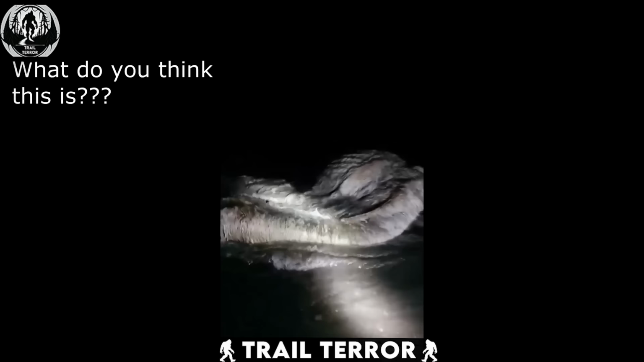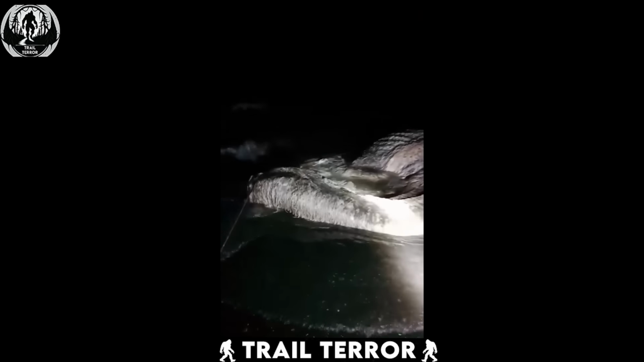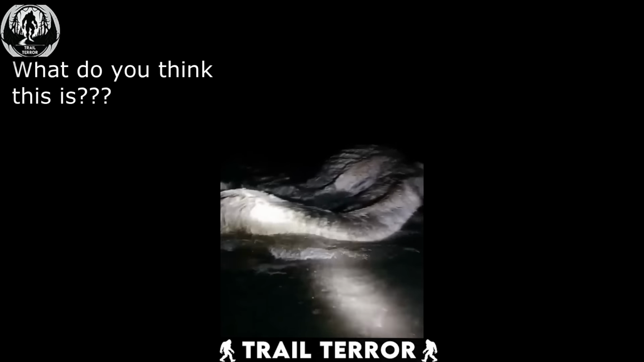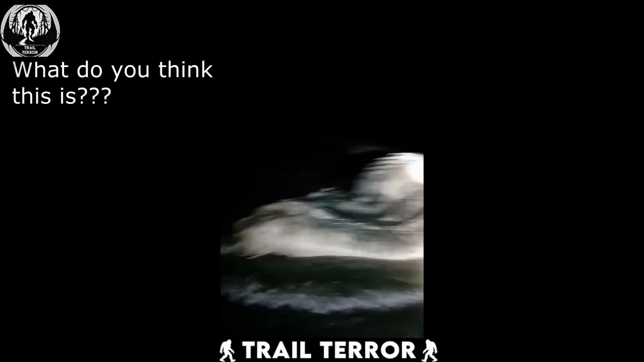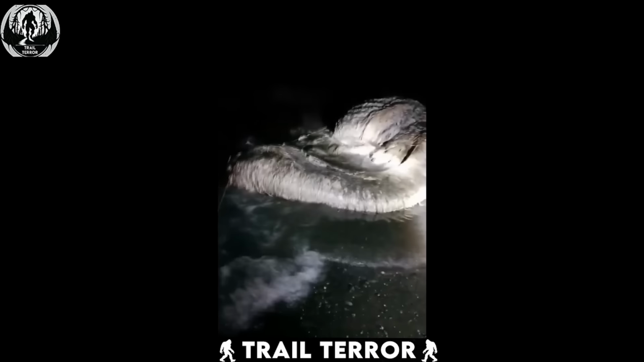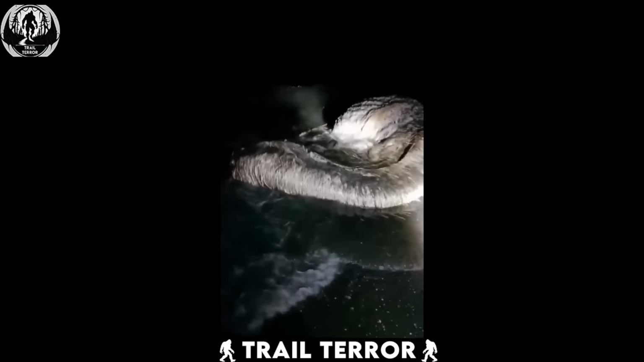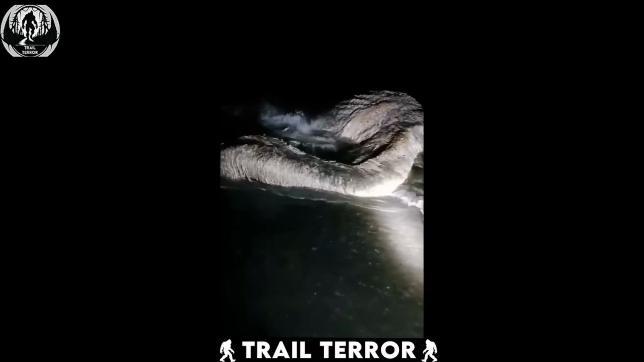Feast your eyes on this. A strange sea creature washed ashore lifeless. What on earth is it? I've never seen anything like this. Thank goodness it's dead. I wouldn't fancy meeting that thing alive. Just look at its massive size and its bizarre shape. It doesn't resemble any known fish, whale, or octopus.